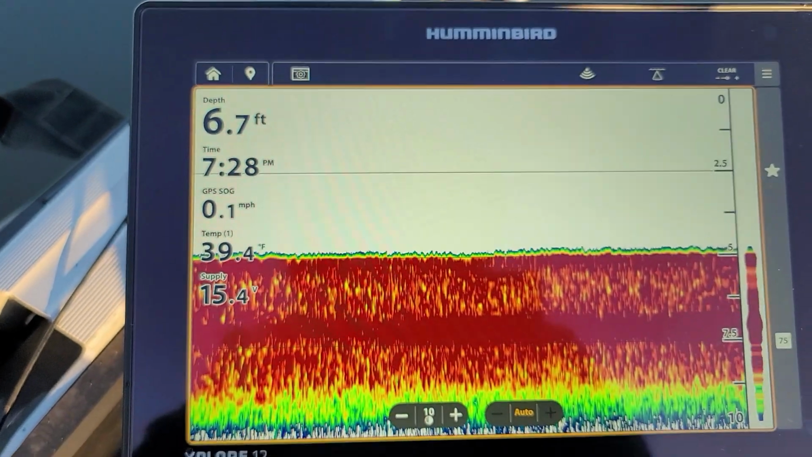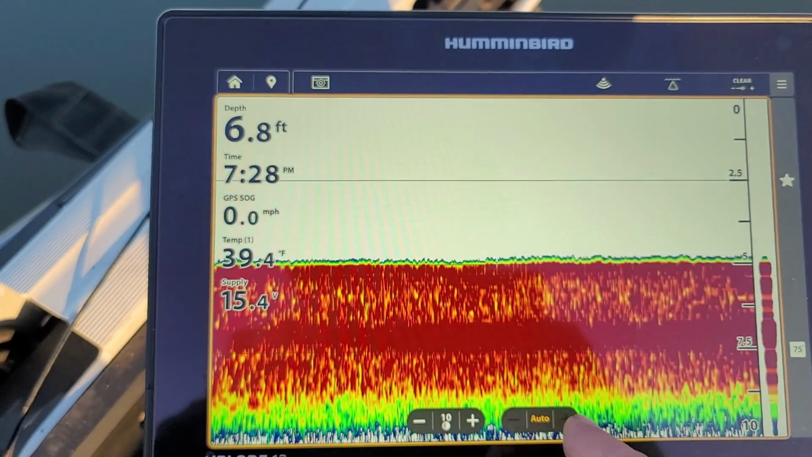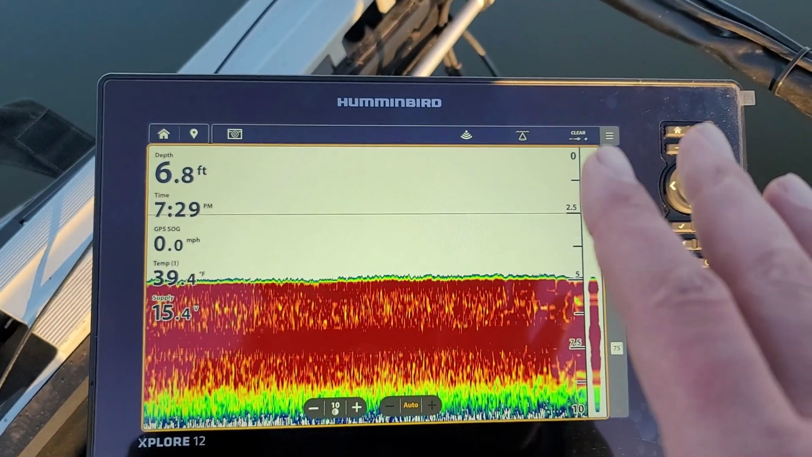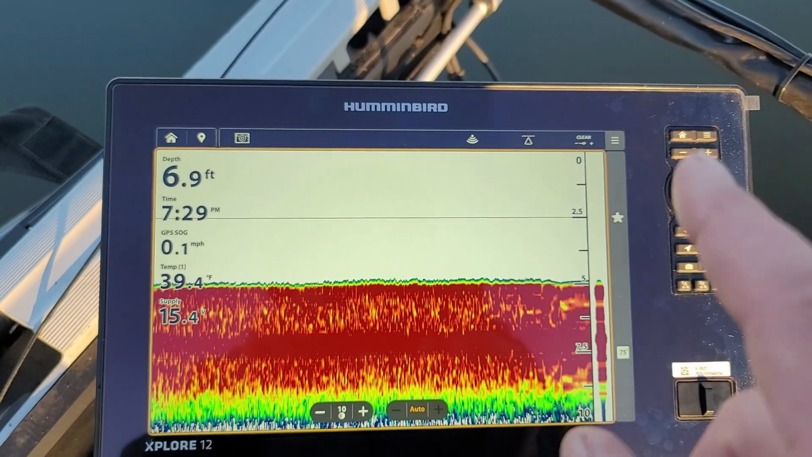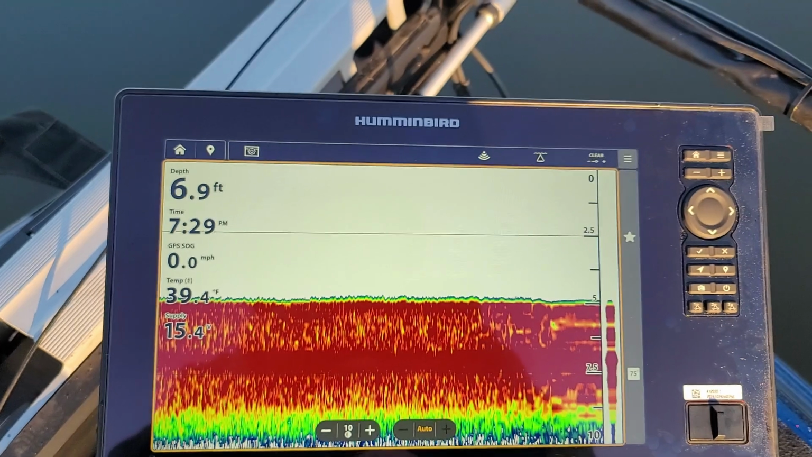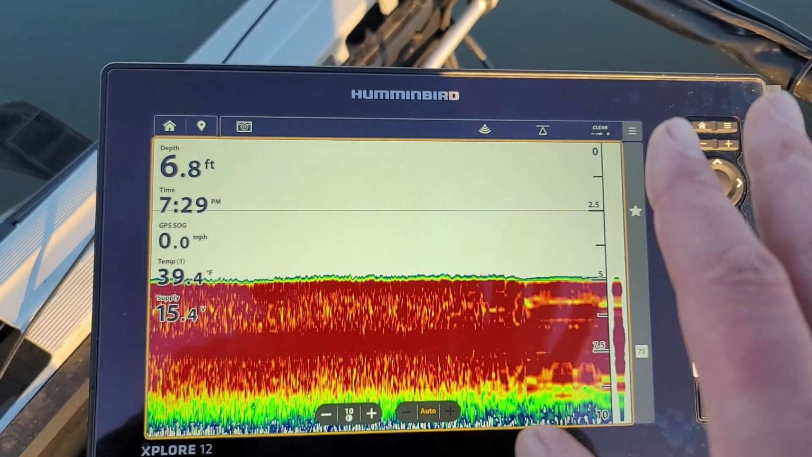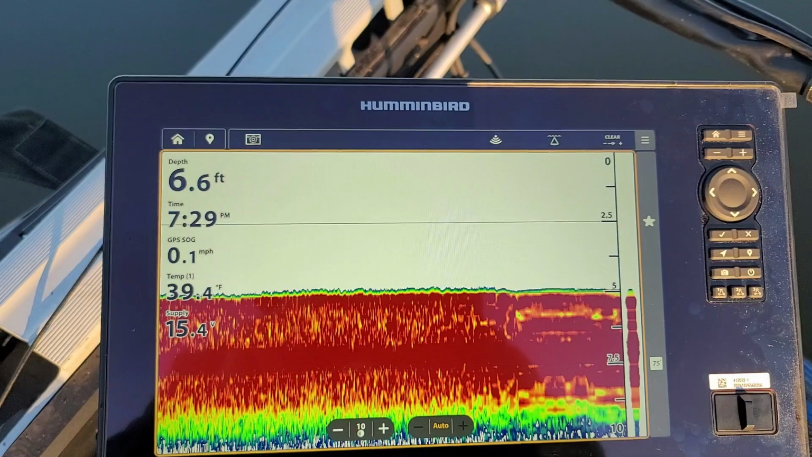Let's see if we can mess around on the 2D. Right now there's really nothing where I'm at. Got contrast, auto. Just so you know, this system is all standalone. It has its own batteries. It's ran on the opposite side of the boat. It's not networked. It's all by itself. I do have it hooked up to a 16 volt system. That's why you see 15.4 volts down here. But other than that, it's all standalone. That's how I had my Helix set up too. I like this unit up here to be all by itself. I don't care about networking my waypoints, anything like that.